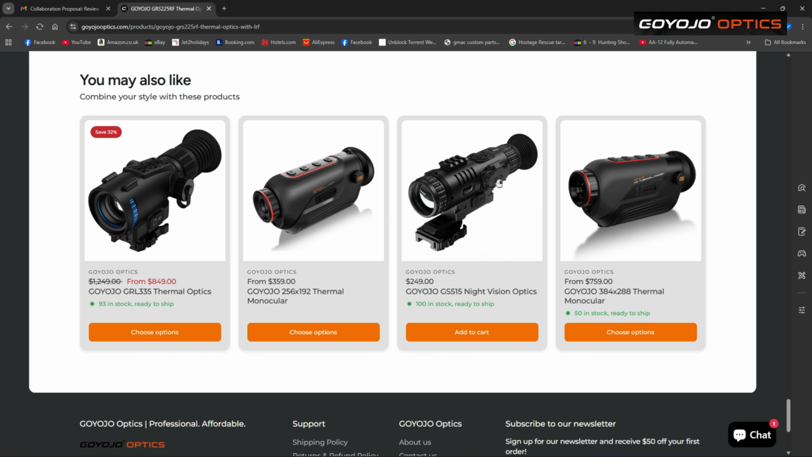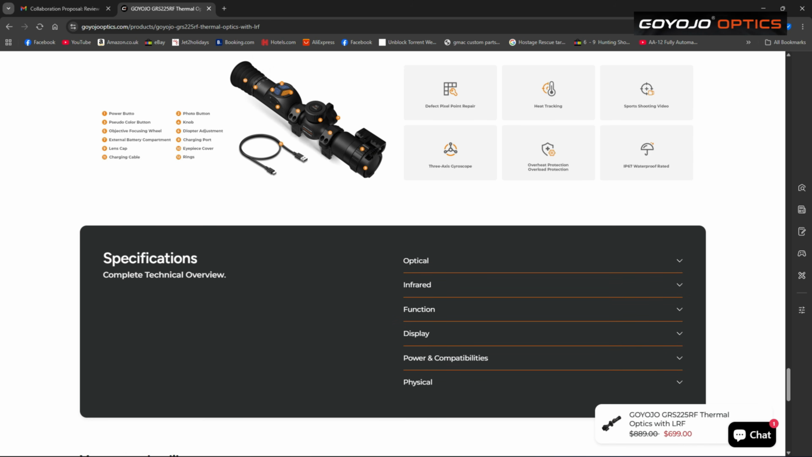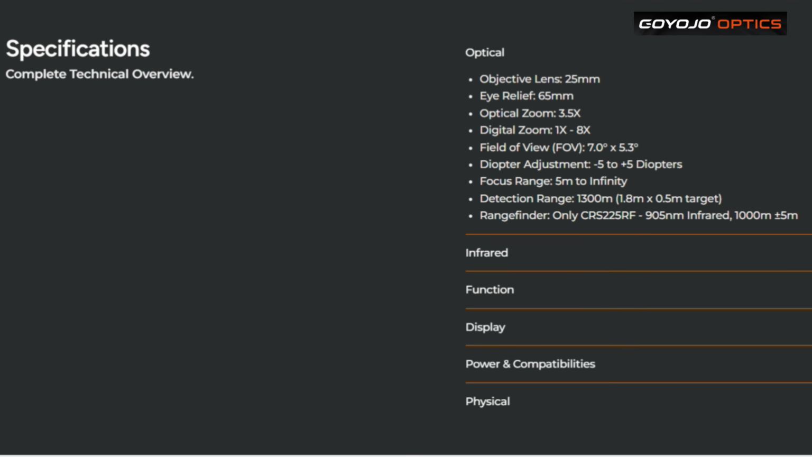And there's a look at some of the other scopes that they do. But budget wise, probably the cheapest dedicated thermal scope you can buy, especially at the prices they're charging now with discount. £553 I believe it was, or $699. So we'll just go through the specs one more time.